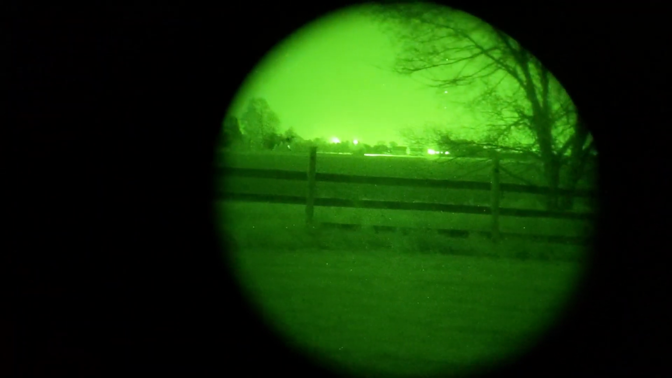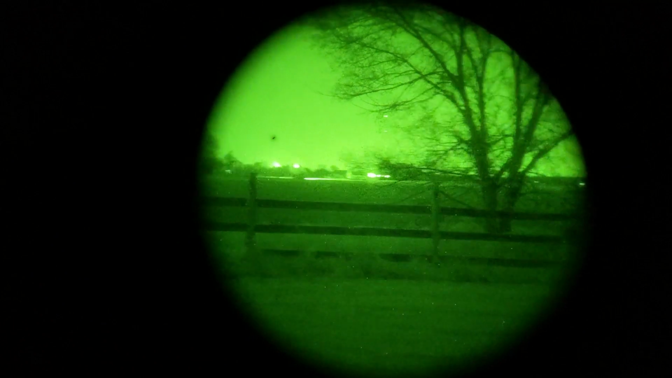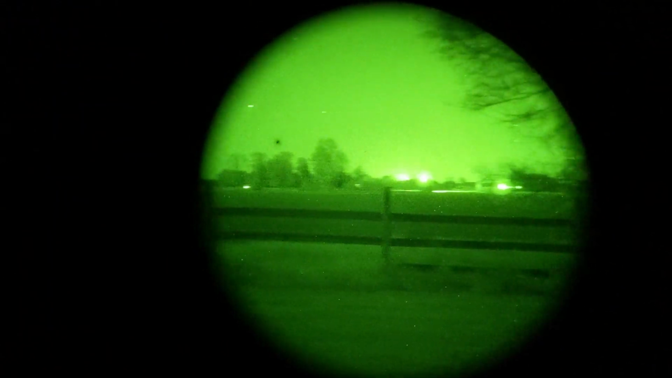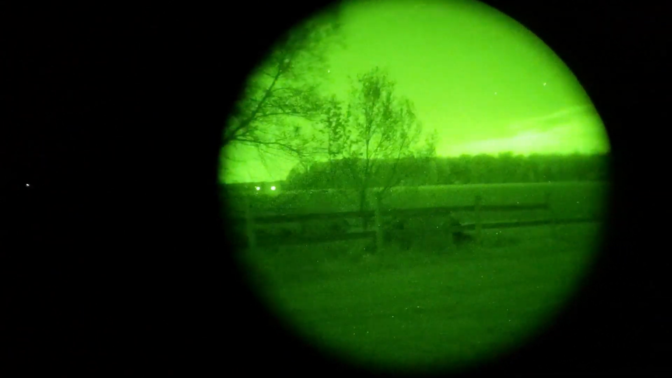It is perfectly dark out. You cannot see anything without having this night vision on. And you can see it's pretty bright over by the neighbors. They got some lights on. Those are actually a couple miles away. Well, right there is pretty close. But those lights behind, those are a couple miles away.